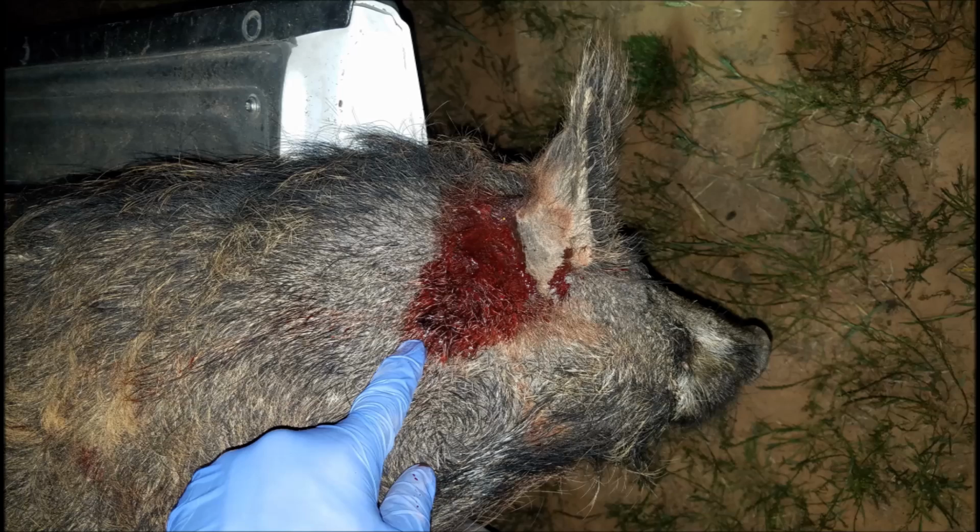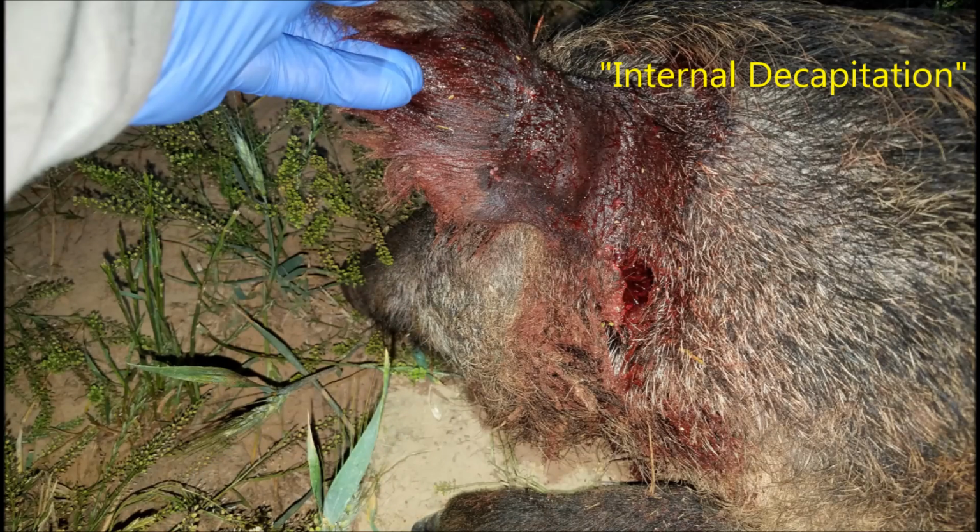The shot, however, was quite good in the vertical center of the neck and exited out on the other side, resulting in an internal decapitation where the spine was completely severed from the skull.